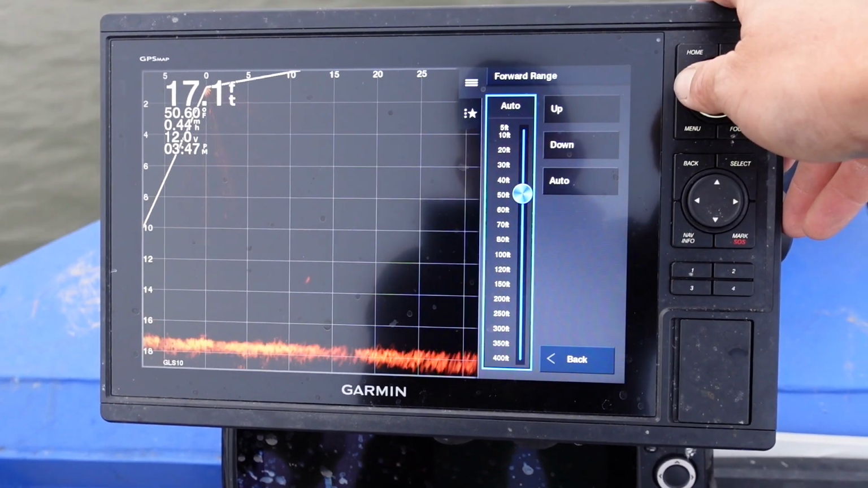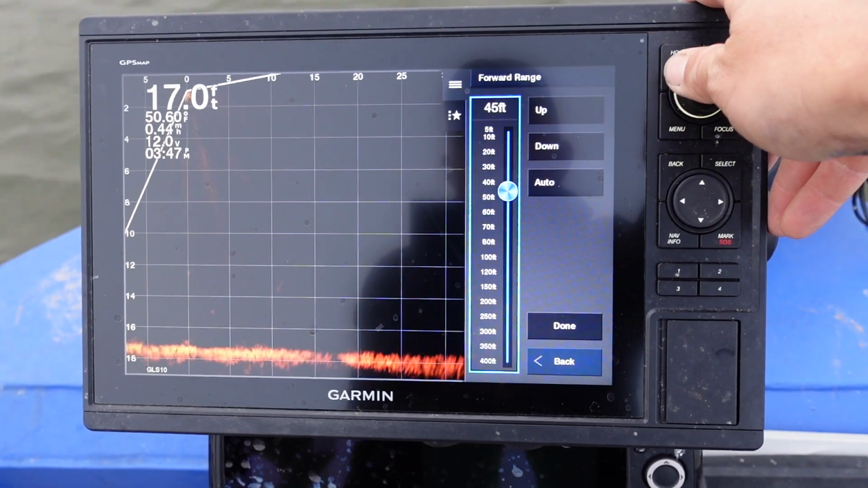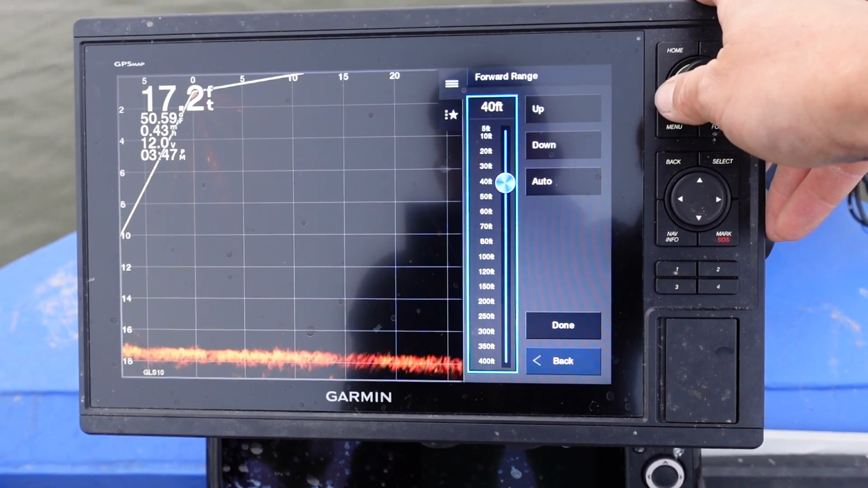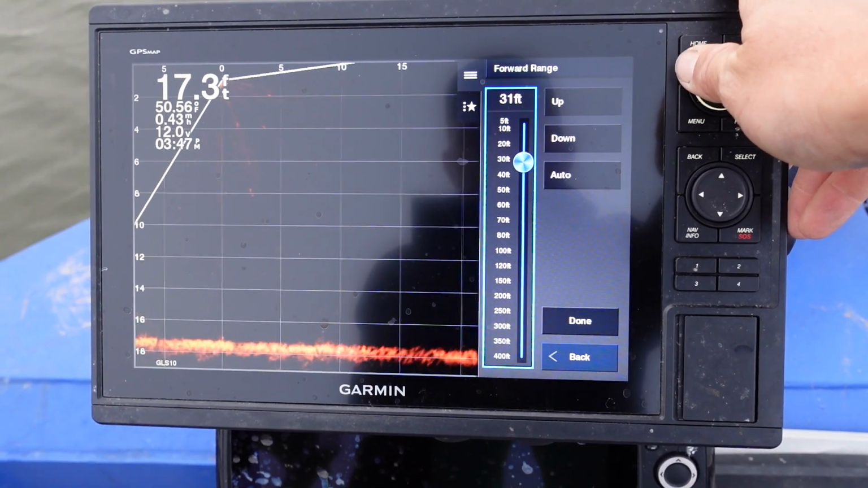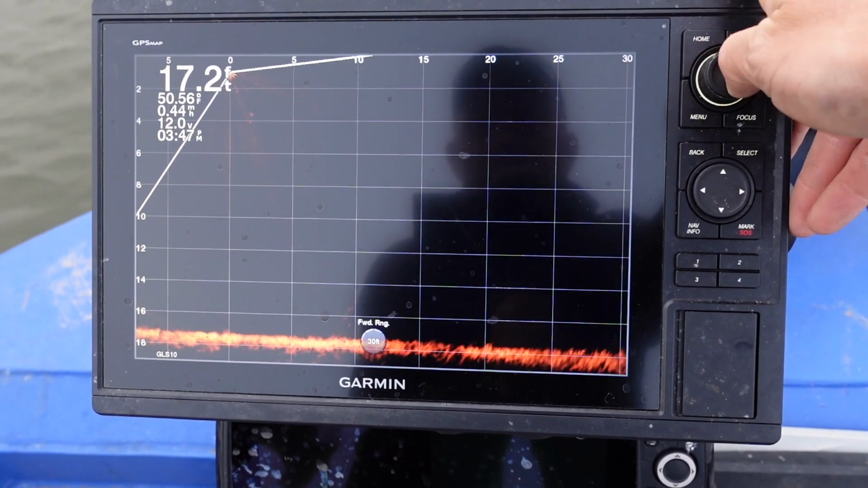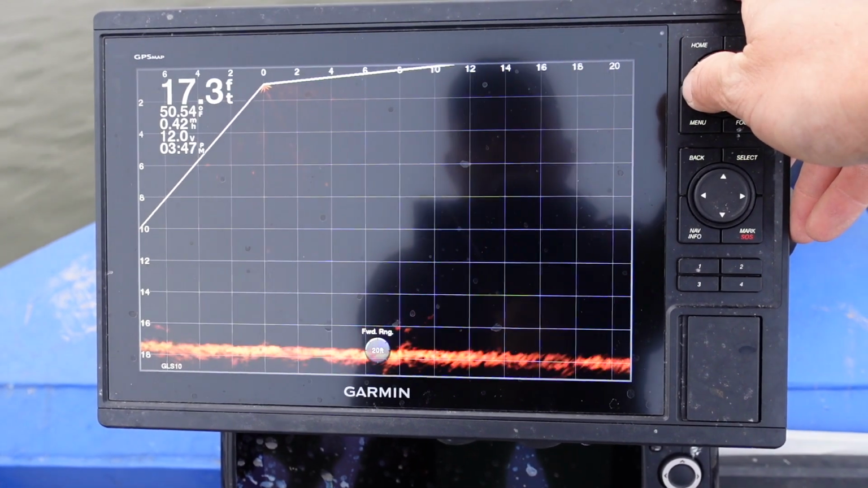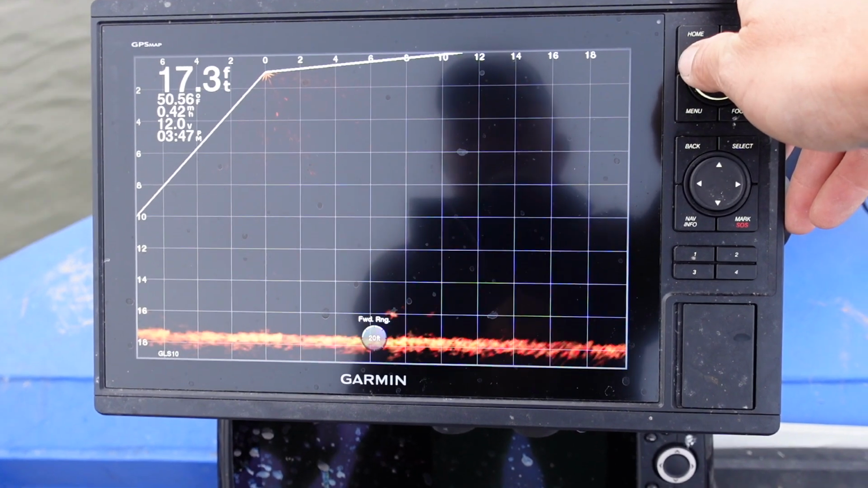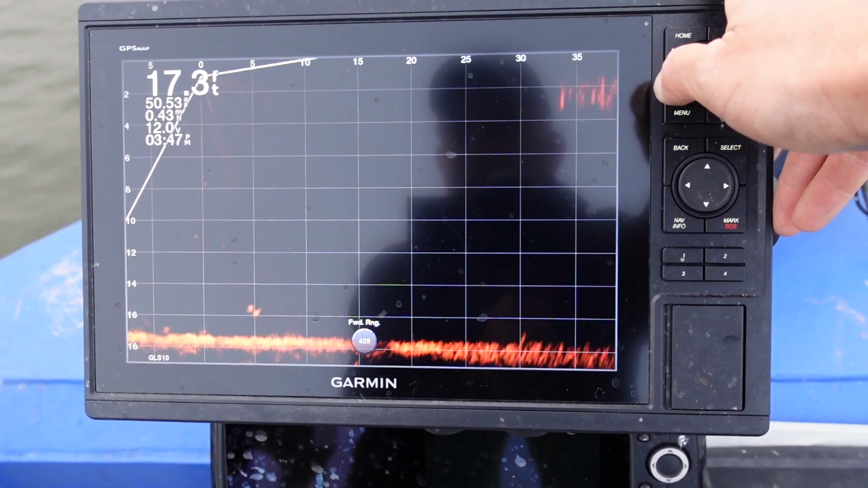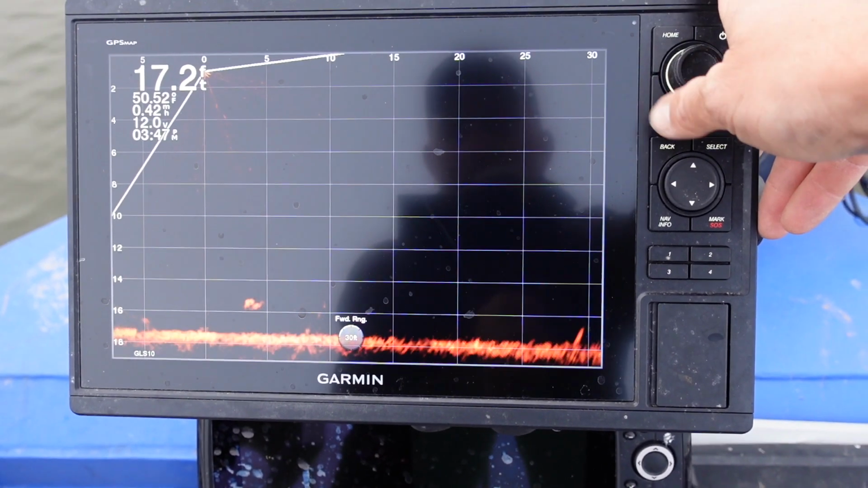Forward range is the same way. We're going to adjust that forward range. We're going to take it off of auto, and for now we'll go somewhere around 30 feet or so. Then it'll default down after you set that, and it'll default into 10-foot increments, which is where I just keep mine.